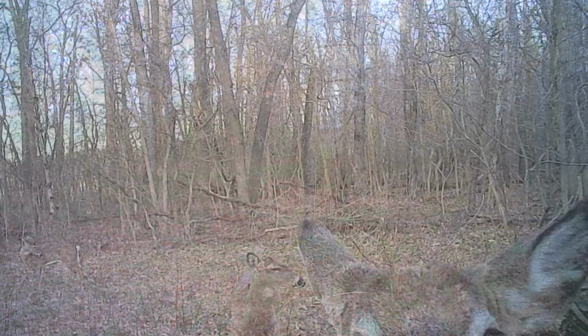Okay, here's another camera, and on this one a tree is falling right there in the lower right. A tree is falling right in front of this camera, and so it's changed the way these deer are walking this trail. I just went out and moved that tree the other day after I saw it. So hopefully they'll start walking this trail again. But they just totally went a different direction when that tree fell. It was right across their trail.